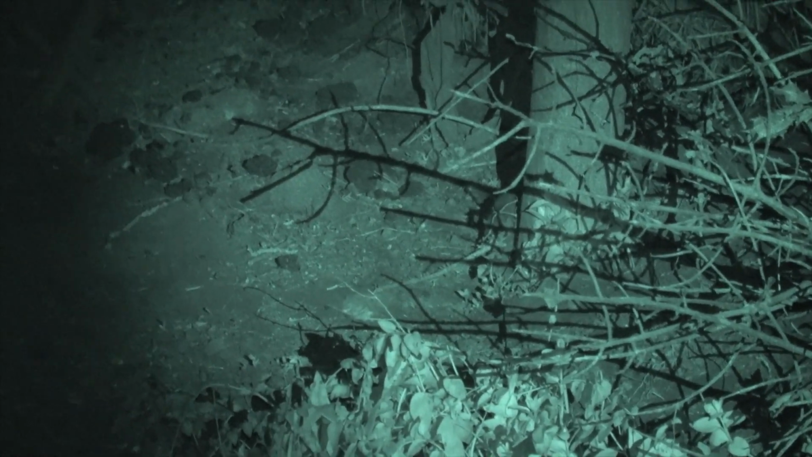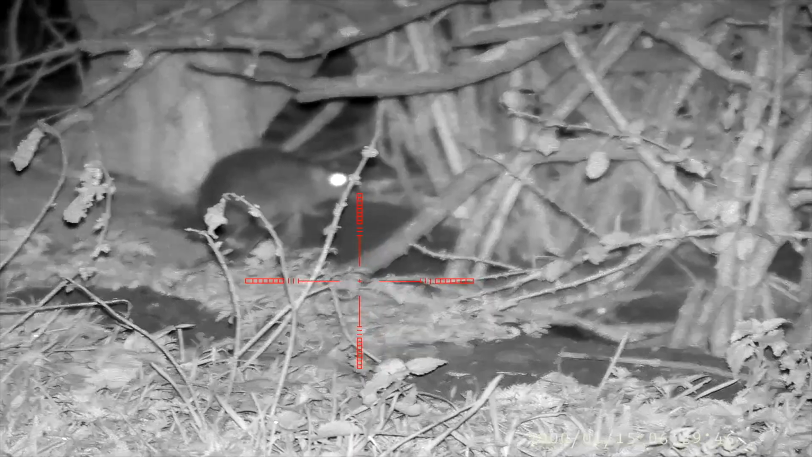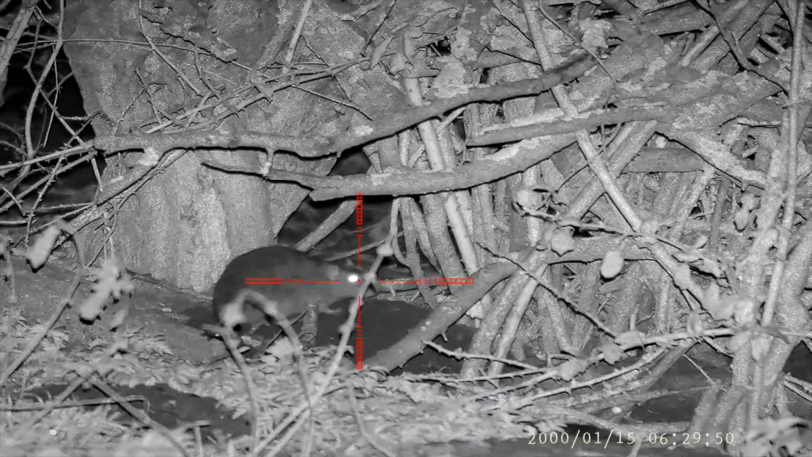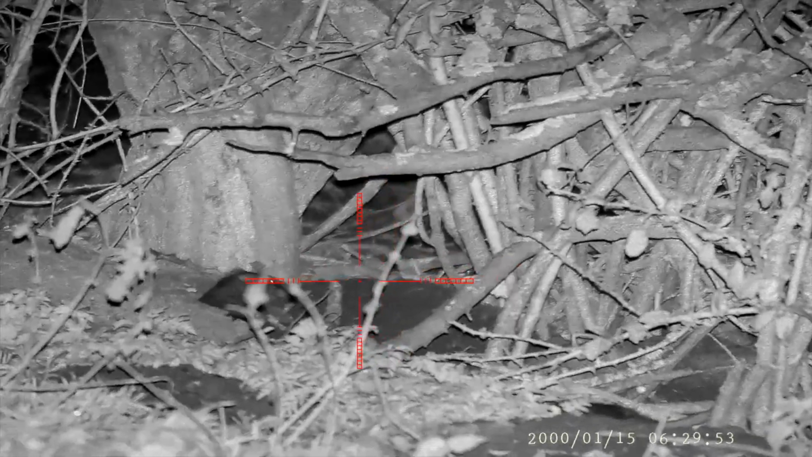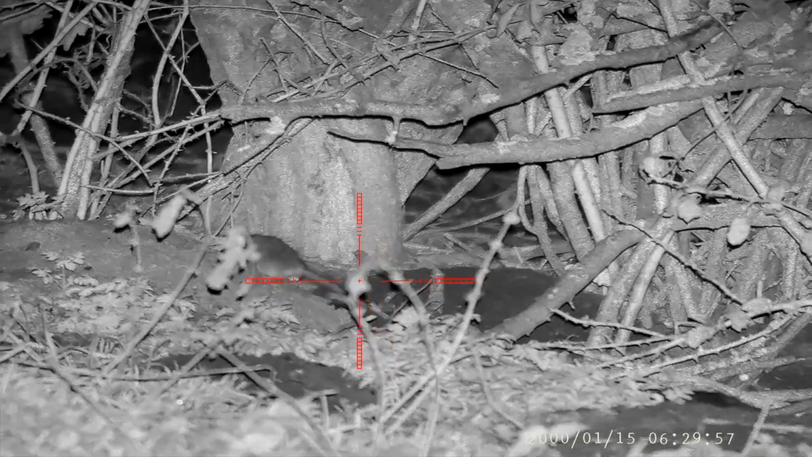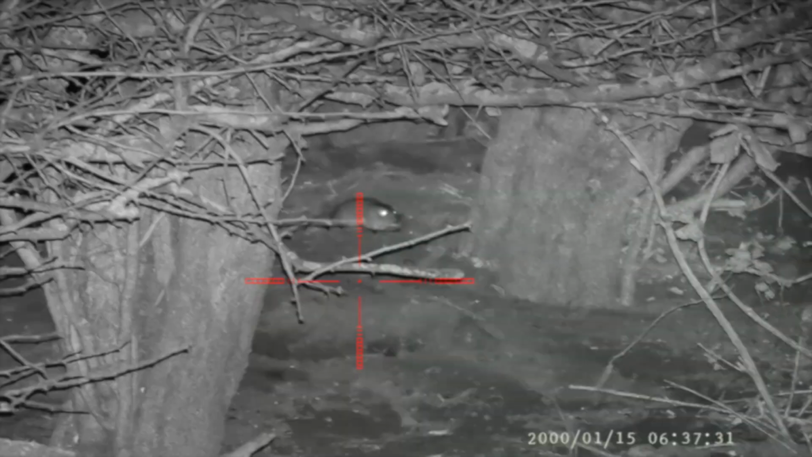You step to the left because he's behind that post. Moments later, the rat is very obliging and moves into a clearing on the left, and Dwayne wastes no time in taking it out in true Team Foxer accurate style. The next rat that he takes is over 25 yards.